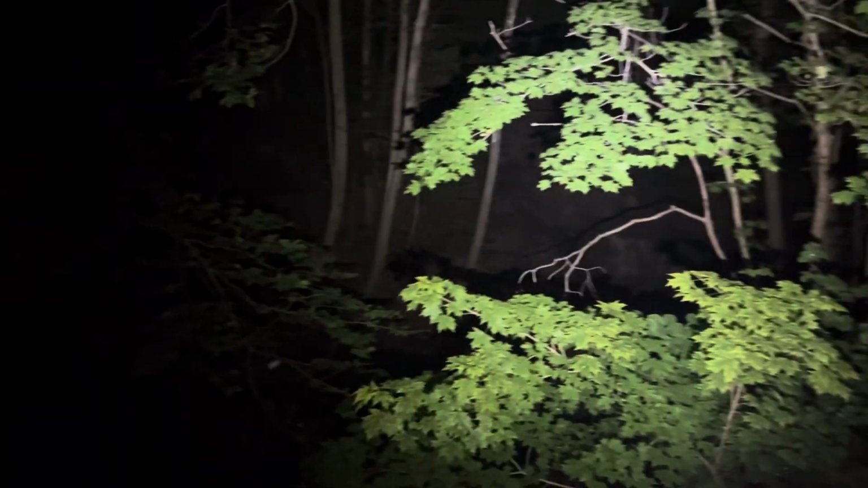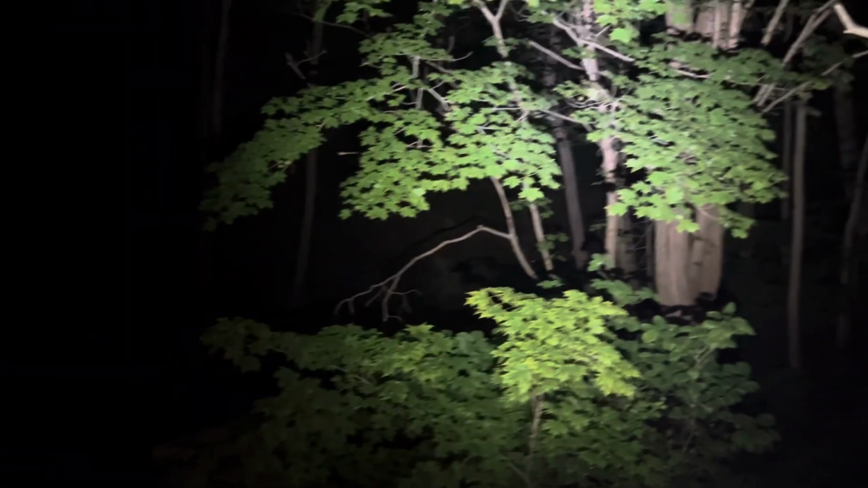And I'm not seeing anything. I gotta watch because these boards there's gaps in them. It's not the most sturdy bridge.